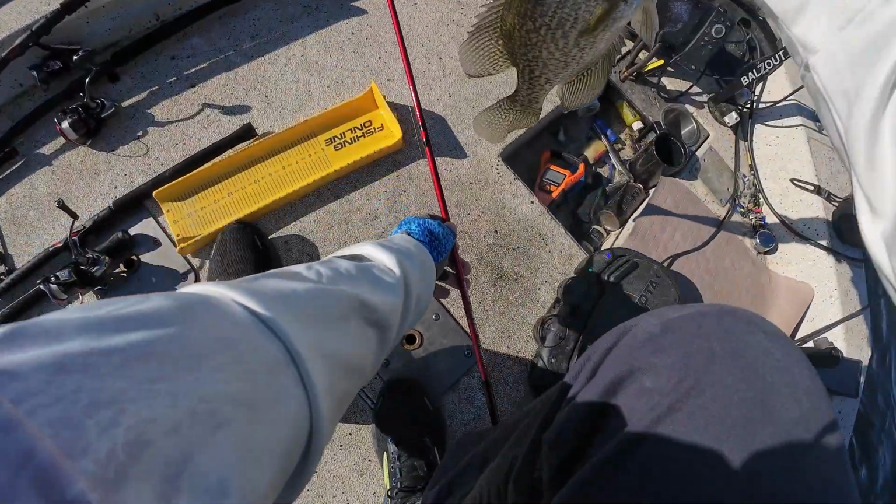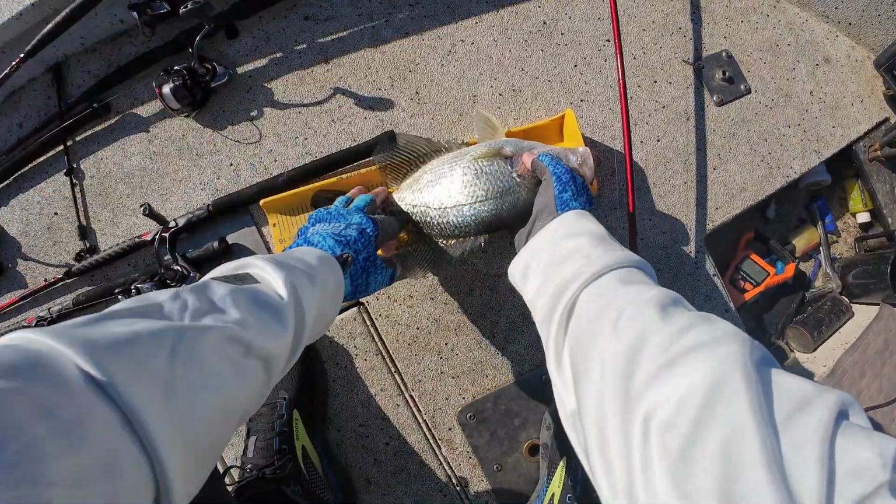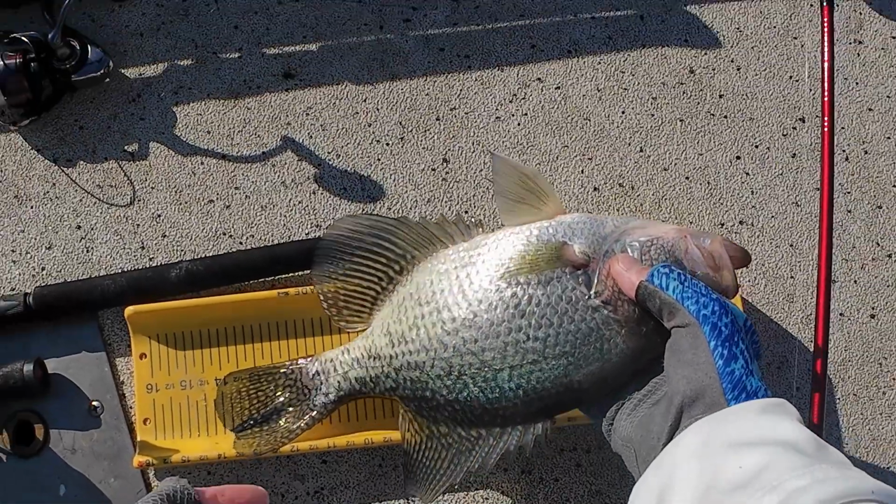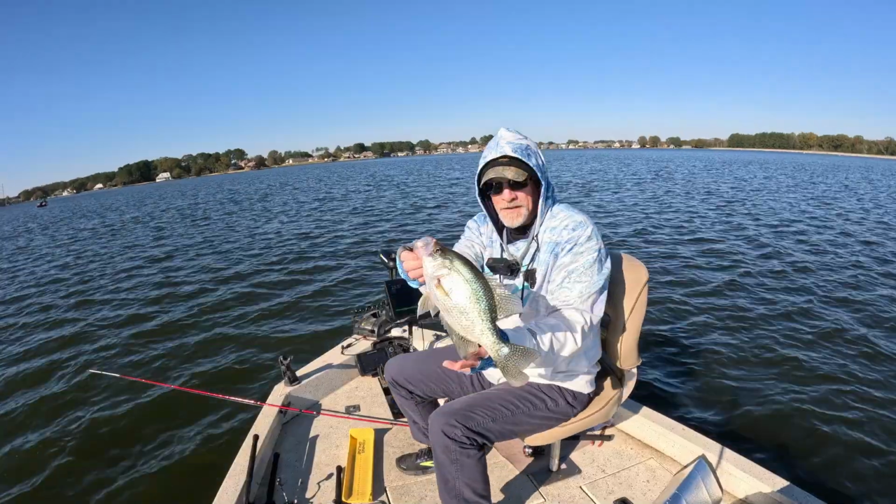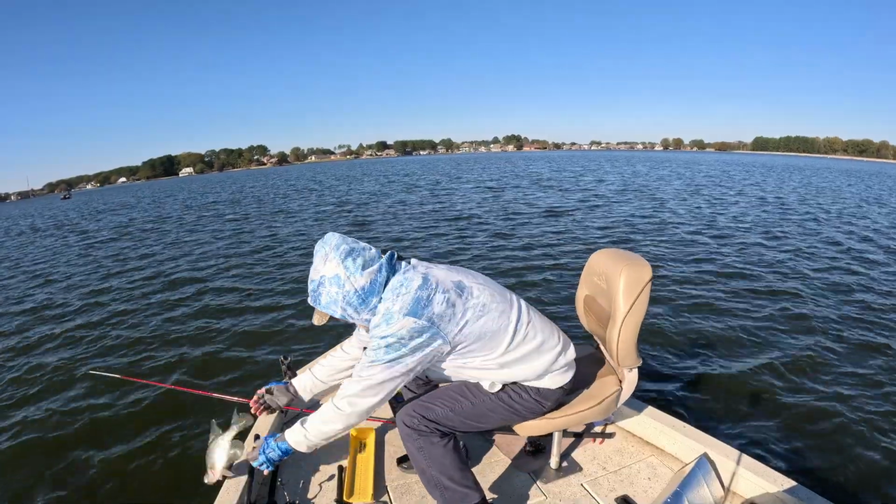Another toad. Oops. Easy, man. Let you go. Over 14 inches. Gosh. 14 and a quarter black crappie. Yes. Get back in there, fella.